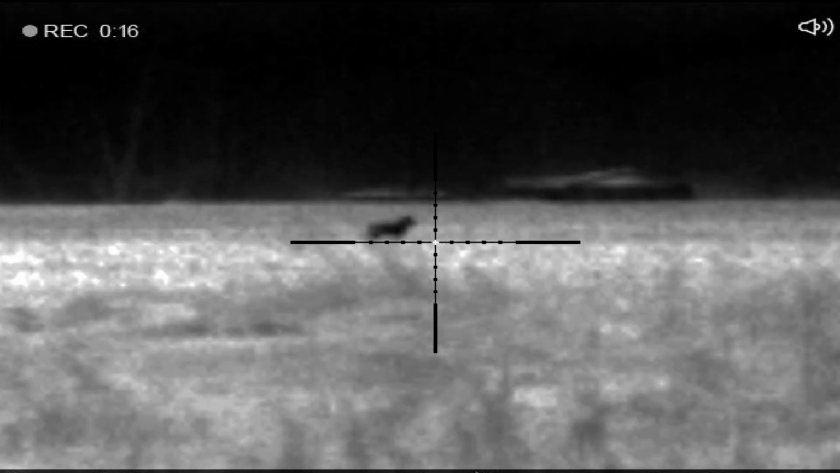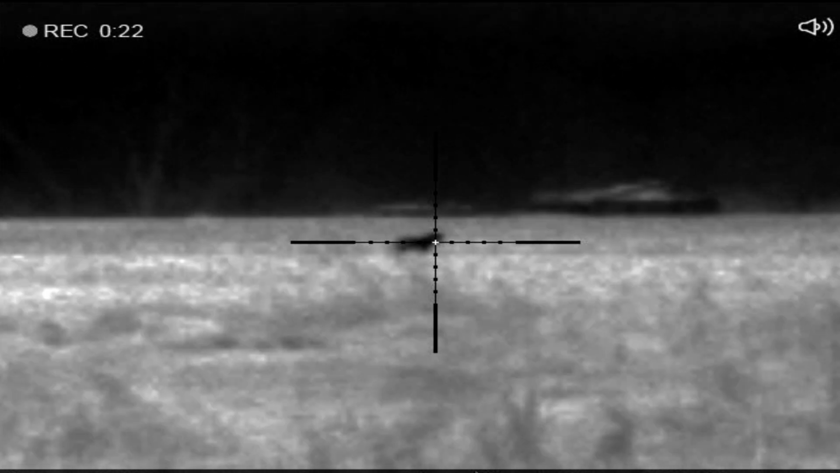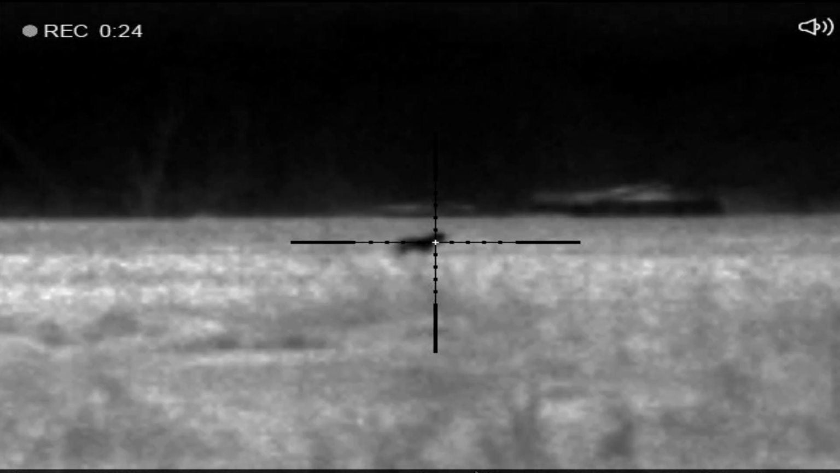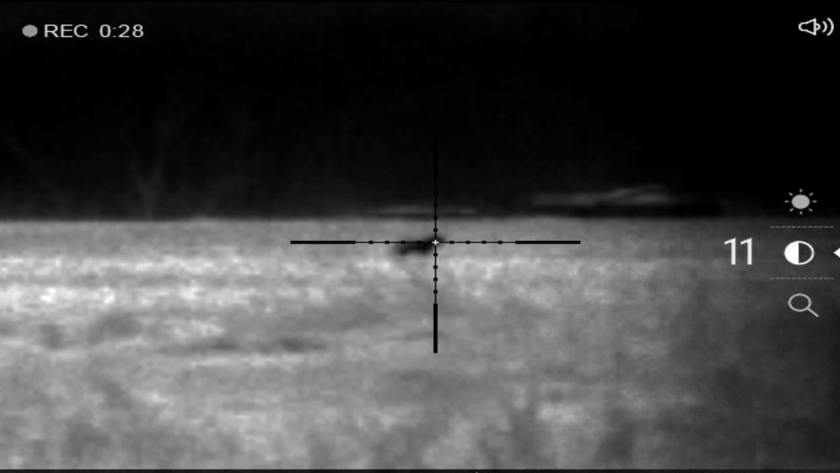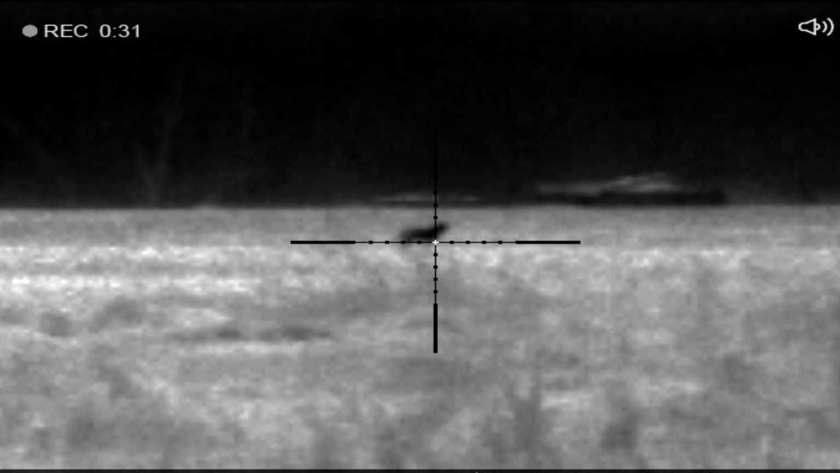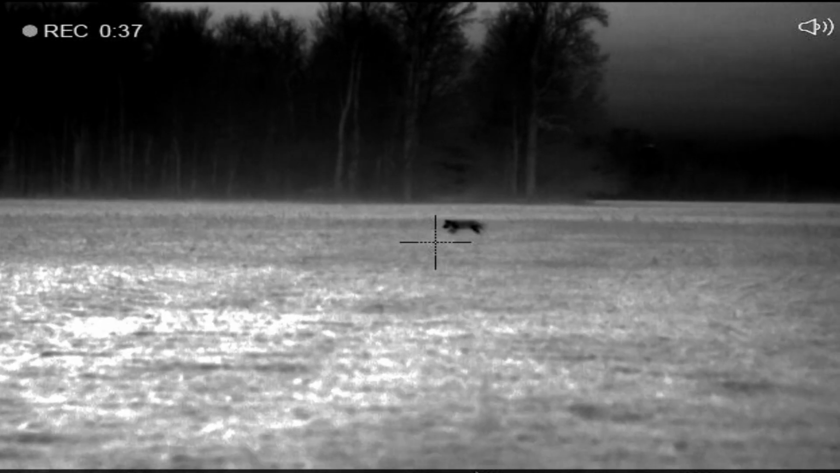I sneak on up on him here, and I'm probably a couple hundred yards from him. I think he notices me at this point. He's going to start doubling back towards cover. I can't get a shot off. You see those houses in the background. Just don't feel comfortable with that. Looked like he kind of looked my direction there while I'm lip squeaking. Right here, he's going to head towards cover. I'm going to try to get him to stop.